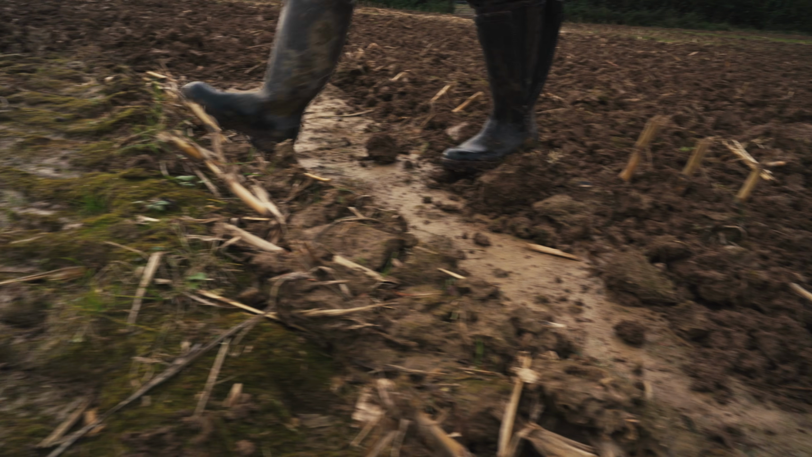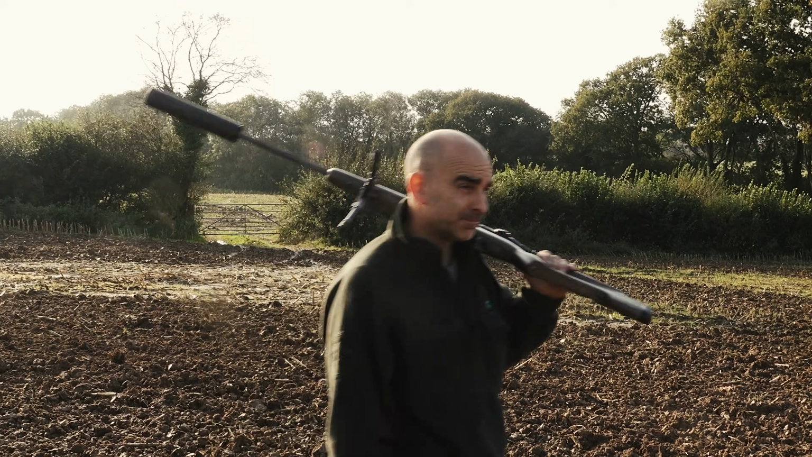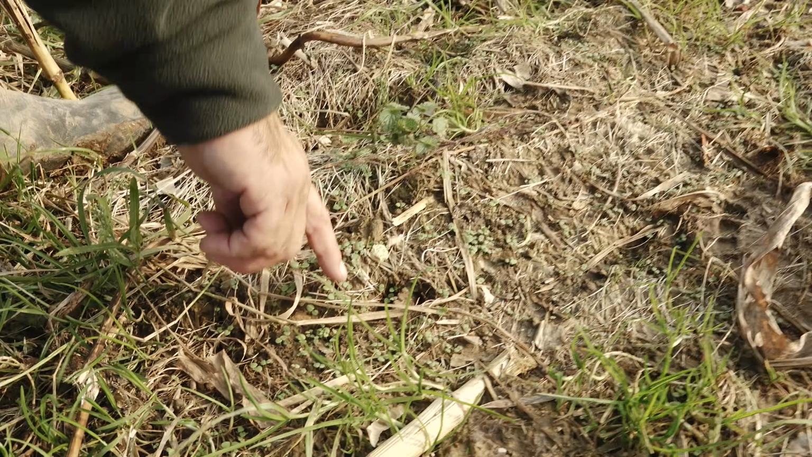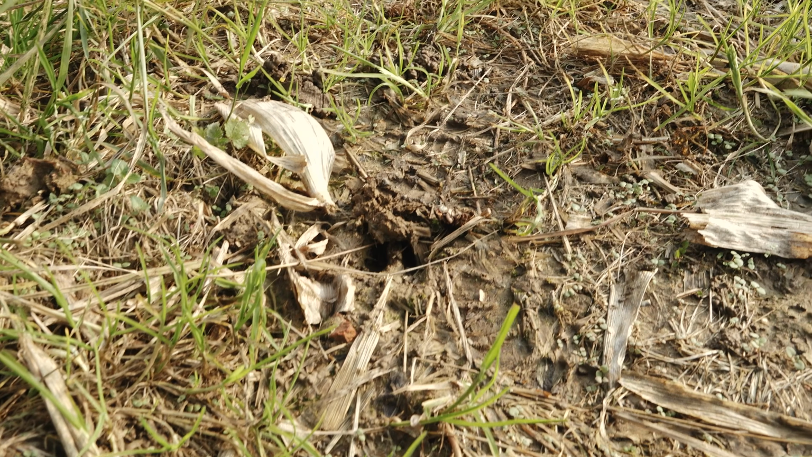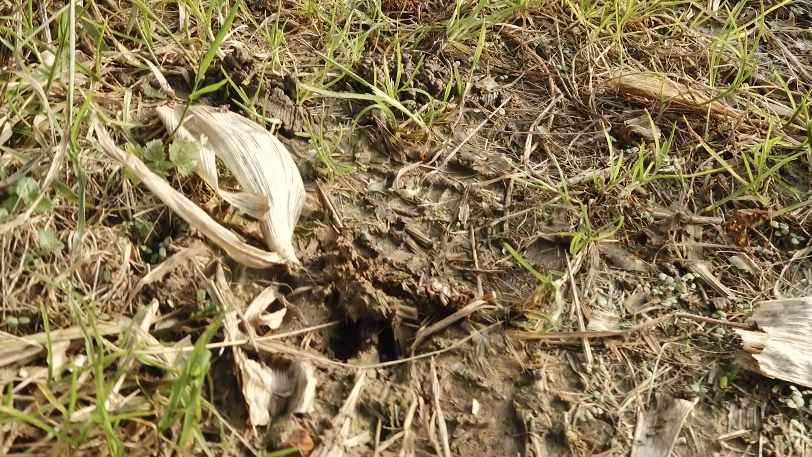Wind's picked up a little bit now, but we'll wander over to the other side of the farm and have a little look, see if we can find a deer or maybe a fox, see what comes out. So that's a good sign. There's a few tracks along here. These little ones are most likely roe tracks, and there's a few bigger ones here as well, which are more than likely going to be a fallow. Some of them are quite big. They're probably a decent sized fallow bucks come through. But these little ones here that we're following, they're roe.